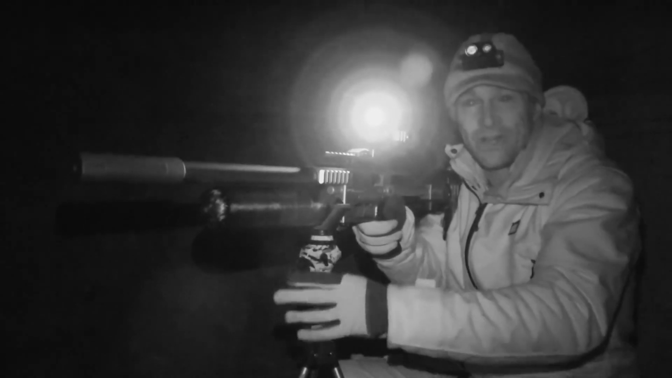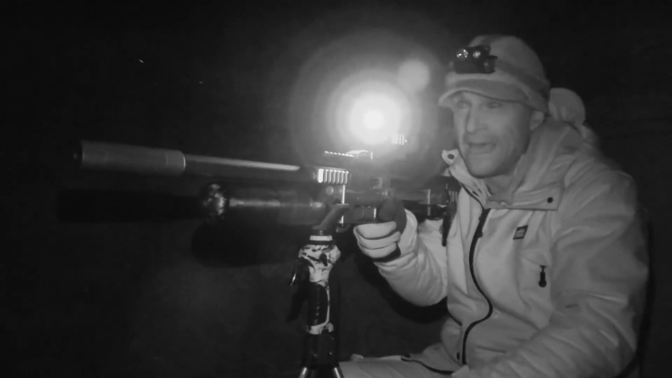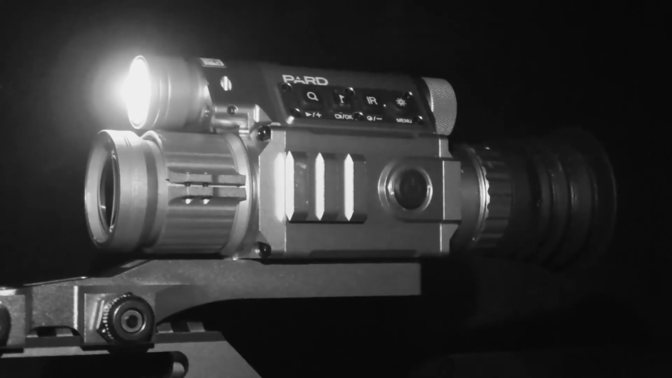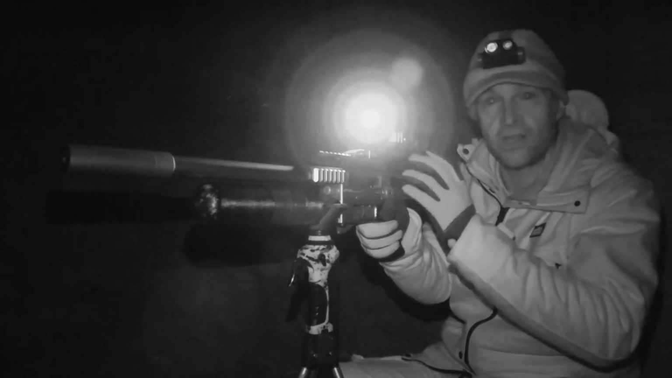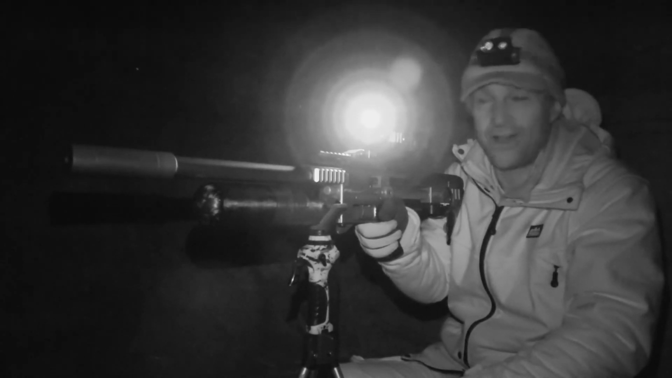Right, well, as you can see, I'm out ratting tonight and there are a few on the move. Bit of a change to the kit. I'm using a different night vision unit from usual. This is the Pard NV008 LRF, and it's a lot smaller and lighter than I'm used to. And it's certainly doing the business so far tonight.